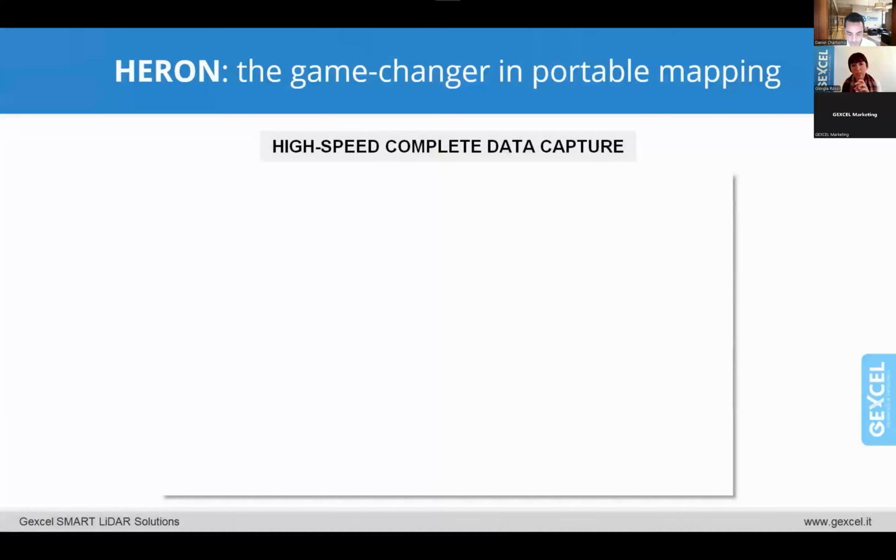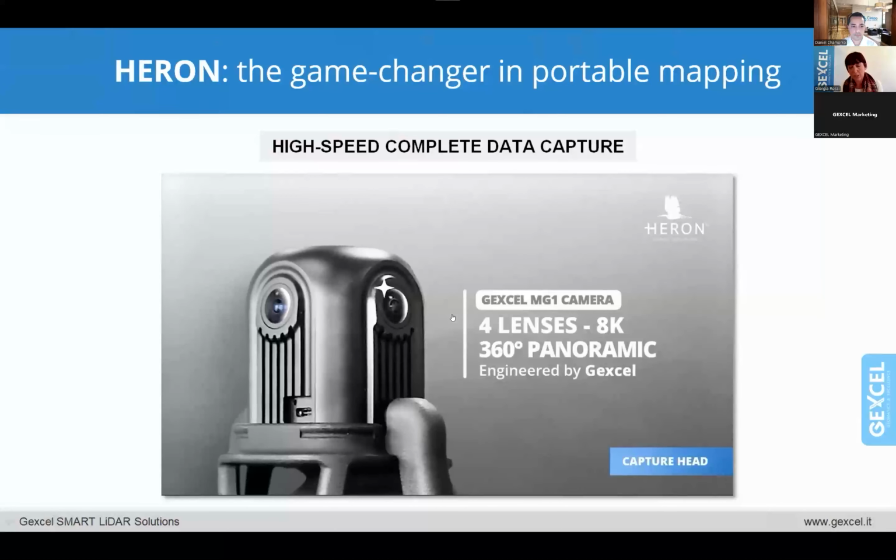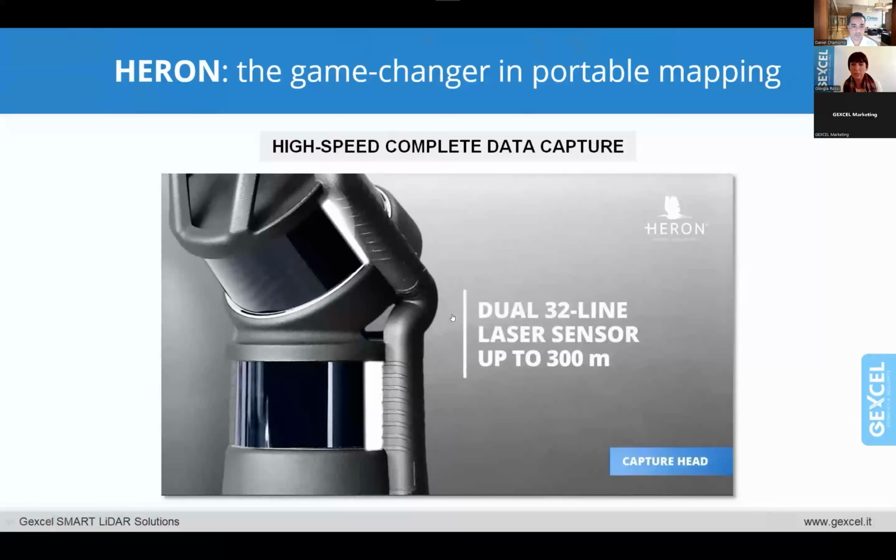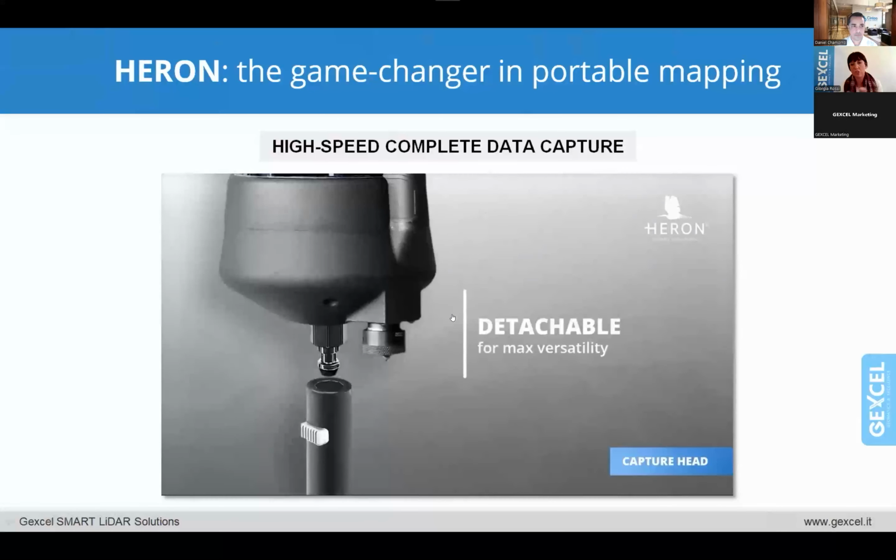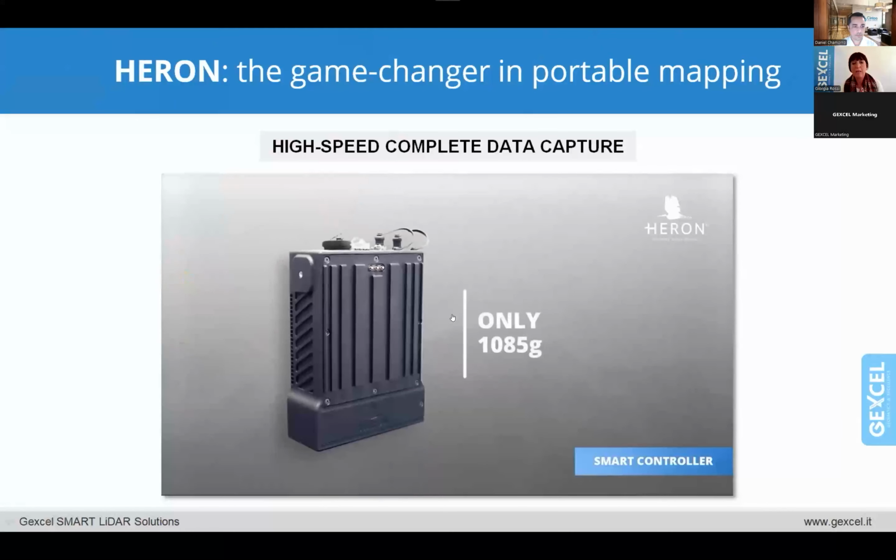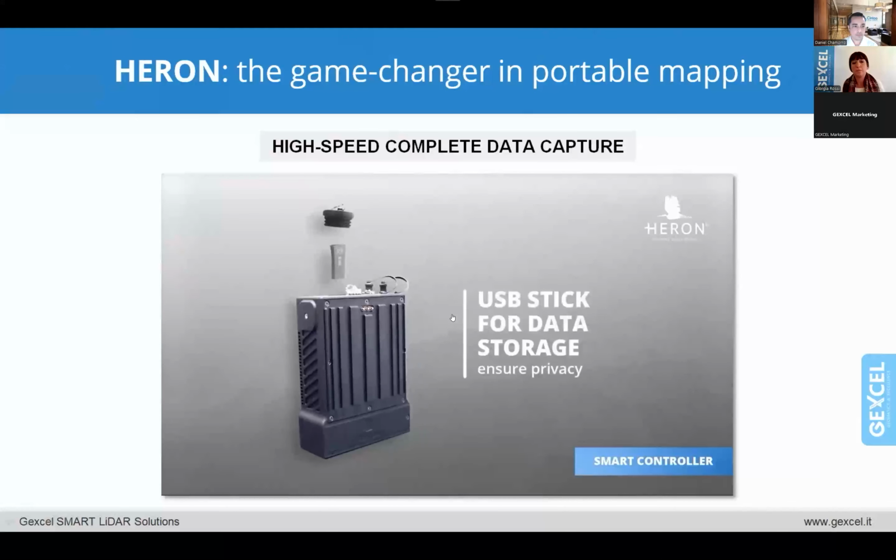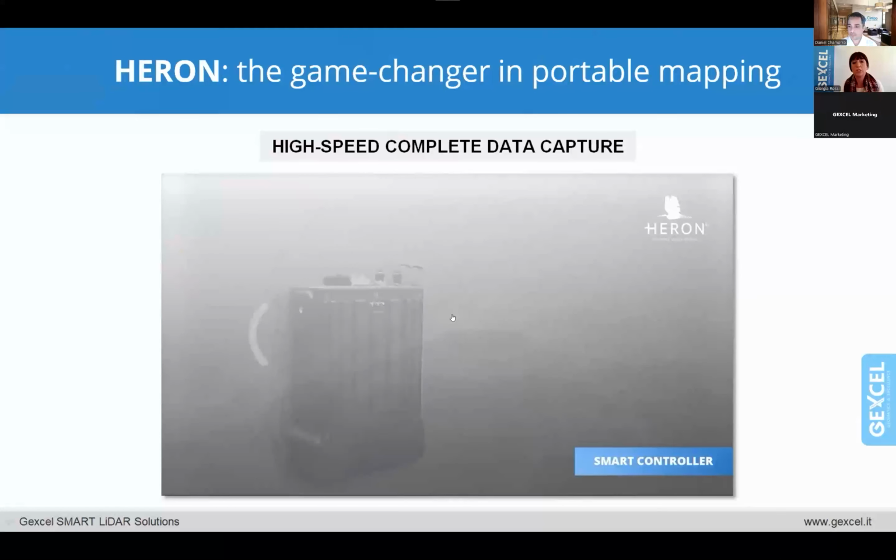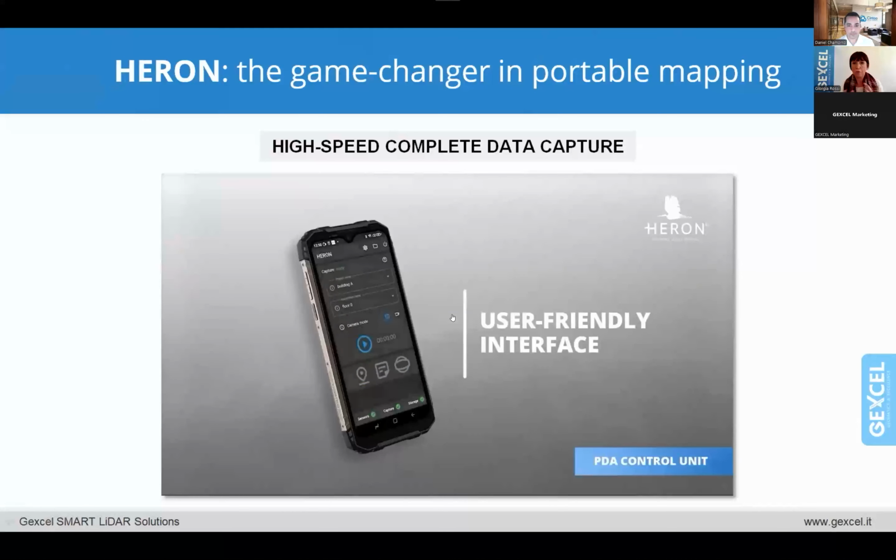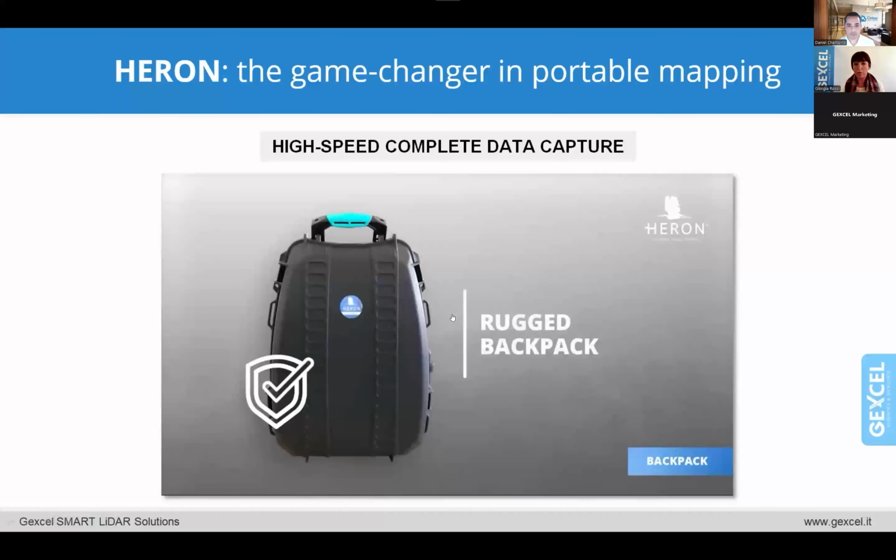And I want to now take a closer look inside Aaron. Aaron is our SLAM-based system. It integrates LiDARs with 32 lines. It can reach a range between 100 meters and 300 meters. It integrates an IMU and also a panorama camera. The whole system is provided in a rugged backpack, so it's very compact. It includes an internal battery that can work for around 1.5 hours. And of course, you can extend the battery working time of the system.